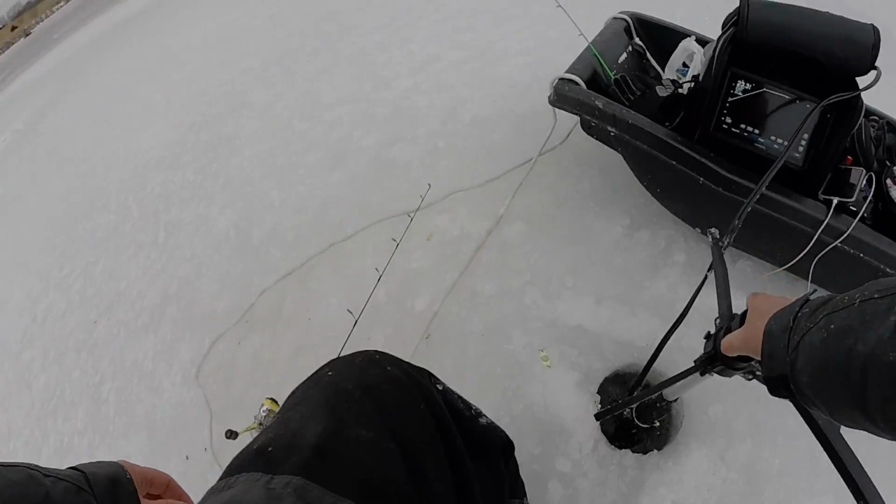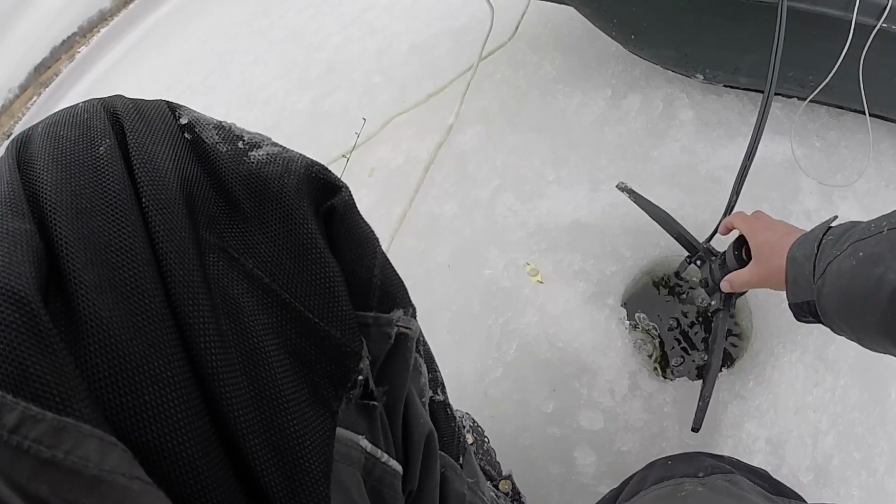So drop it back down, get a new piece of cut bait, do some searching, maybe switch lakes, but if we can find them here, I'd rather not move. We had too much fun last night and kind of lazy, so let's keep it rolling. All right, drop this back down, see what we got.